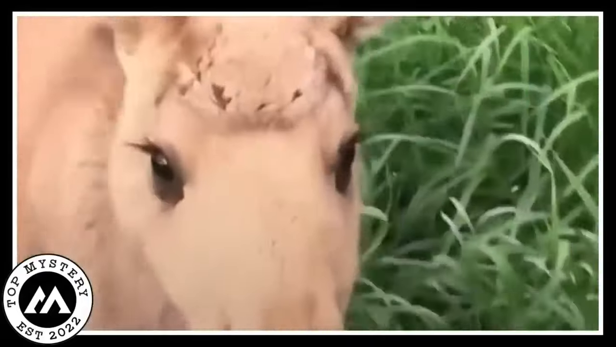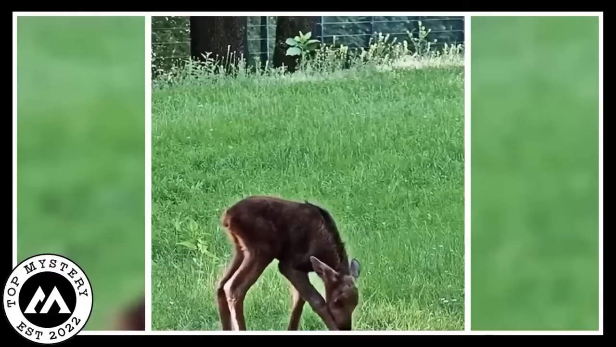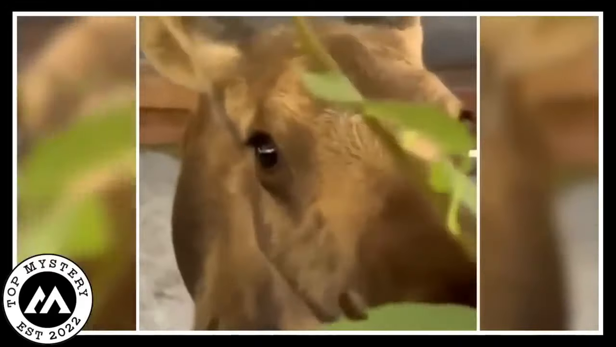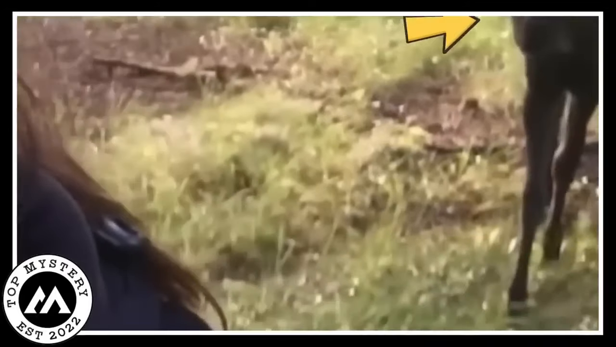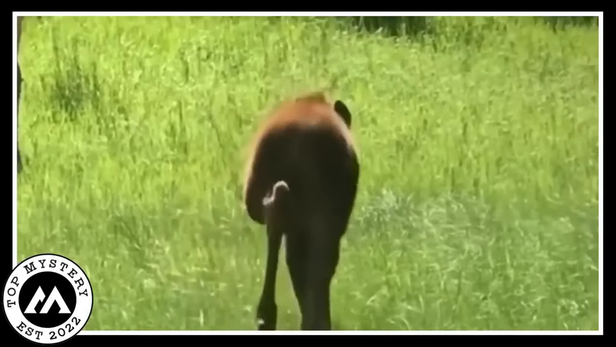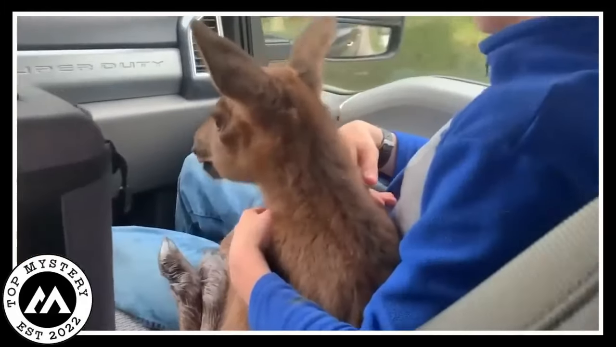Fast forward a bit, and here's the heartwarming twist. The family is like, we got this. They shower the moose with love, become its adopted moose parents, and guess what? The moose starts chowing down. It's like a tale of friendship overcoming tough times. Imagine the scene. Moose and family sharing a bond that's stronger than bear scares. The moose goes from missing its mom to chomping happily, thanks to its awesome new human pals. It's a feel-good story where a wild buddy finds a second chance at home sweet home.